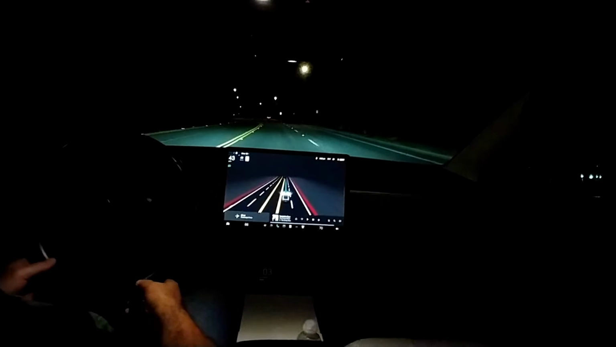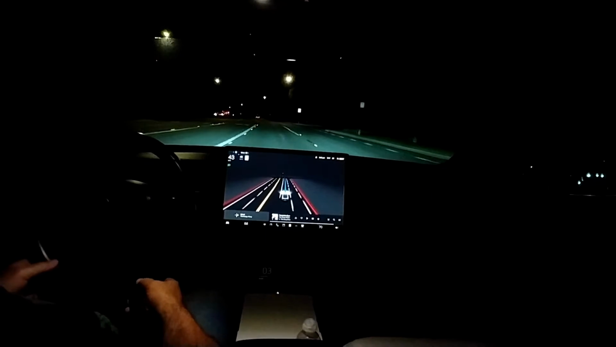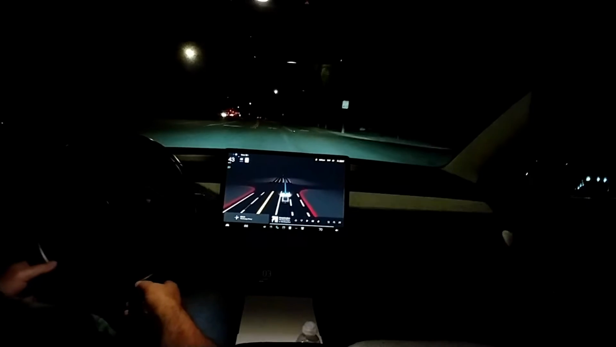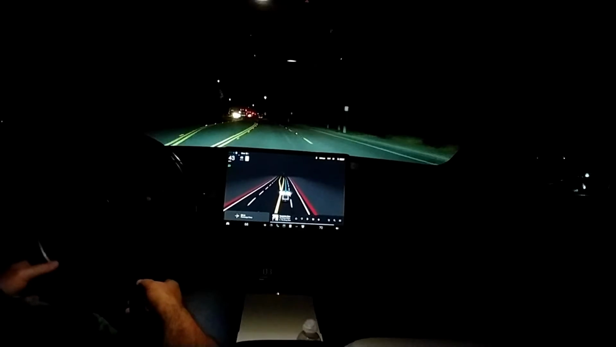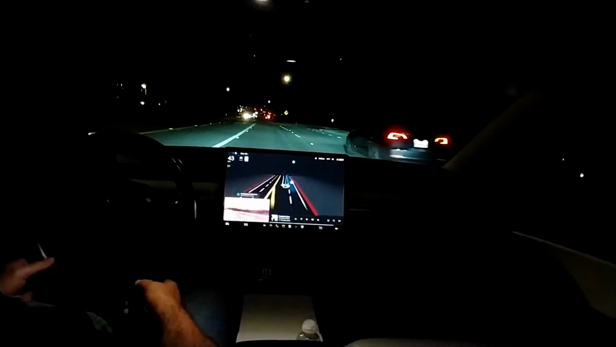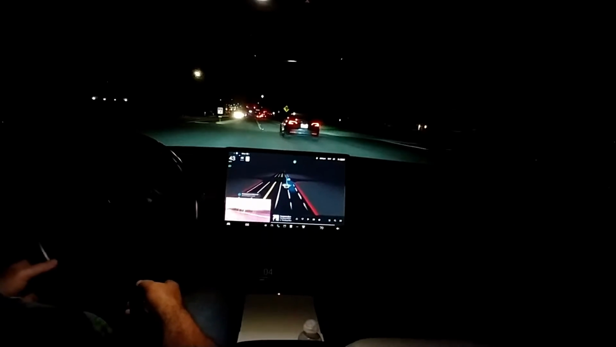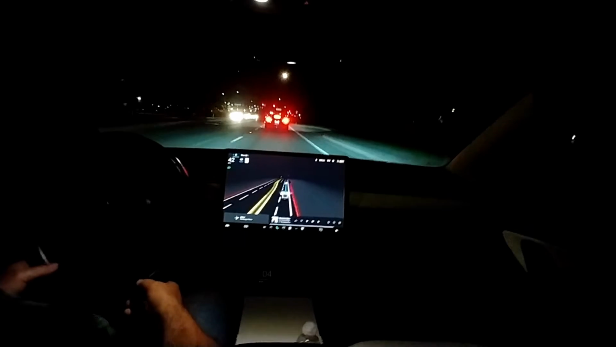For this test, we're going to Old Town Temecula. It's kind of a popular night spot here in town. There's live music. I've got a friend in a band who's performing there tonight. Haven't decided if I'm going into the venue or not. I may stop in and grab a beer just to show my support.